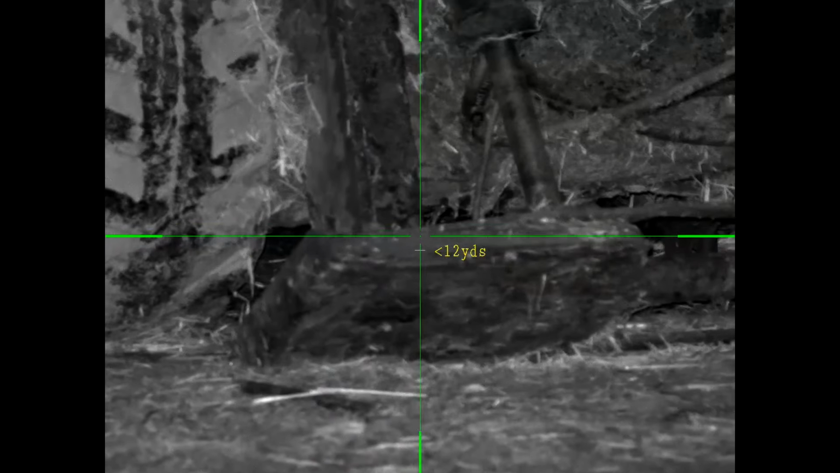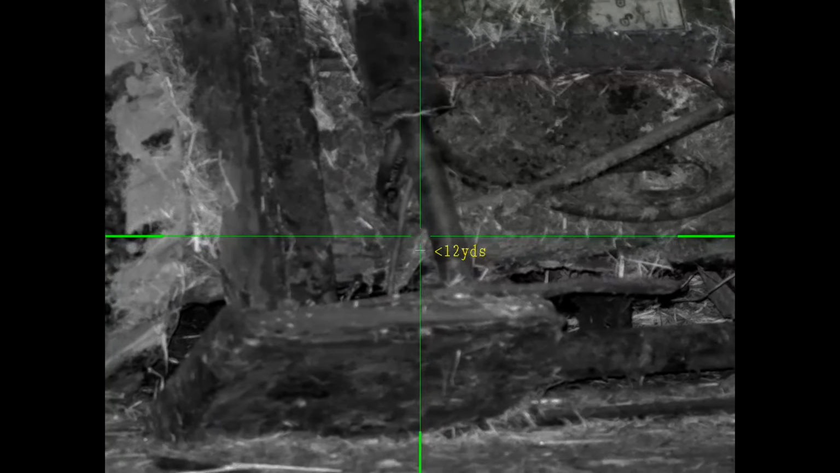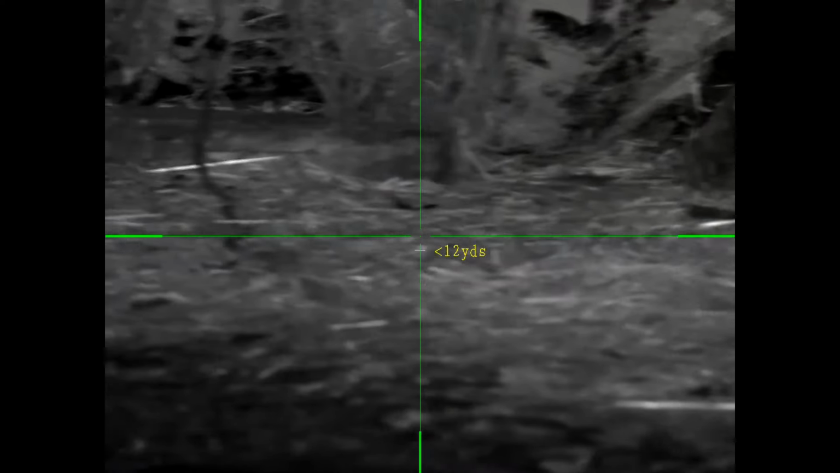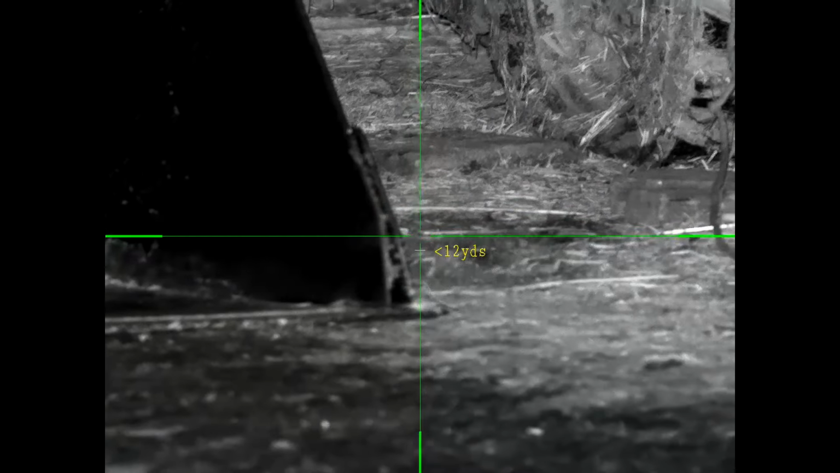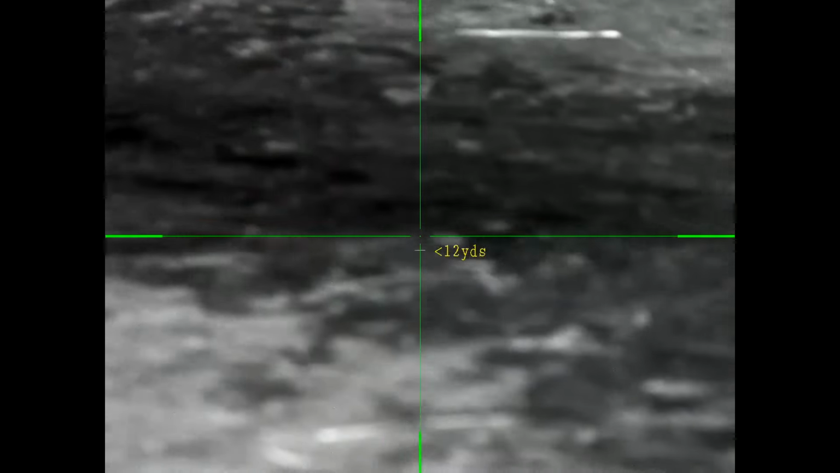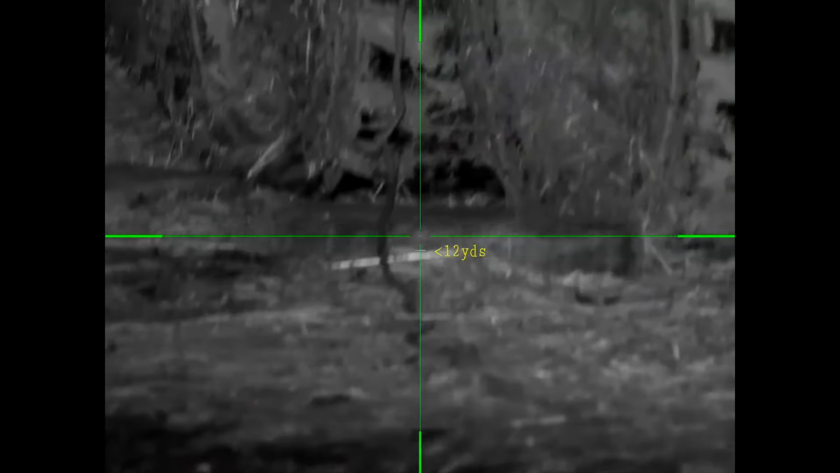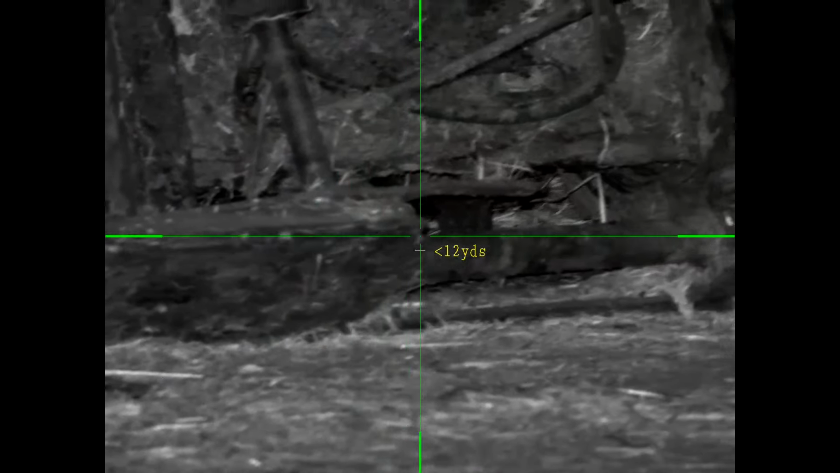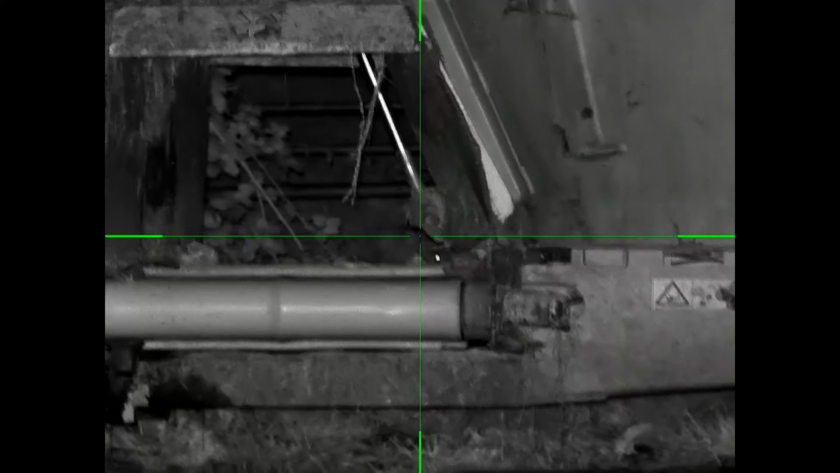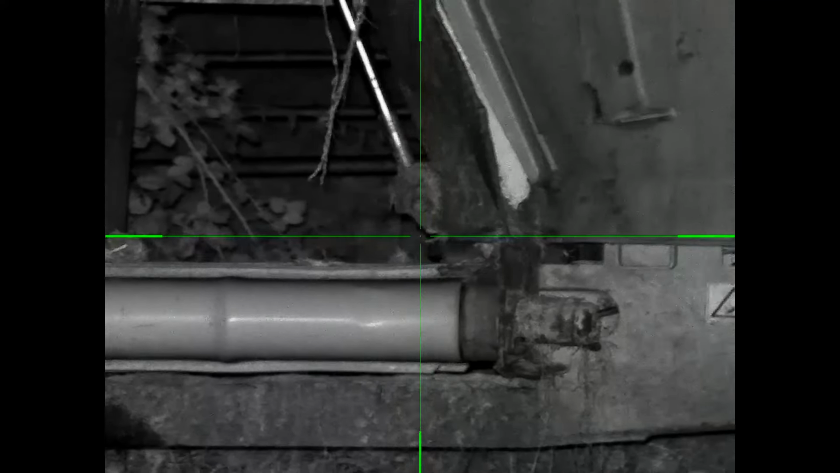Yeah, he's under the Bobcat, just getting the odd bit of movement there, can you see that? See if he comes out again in a minute. There's a rat there. Is he on the machine or behind it?